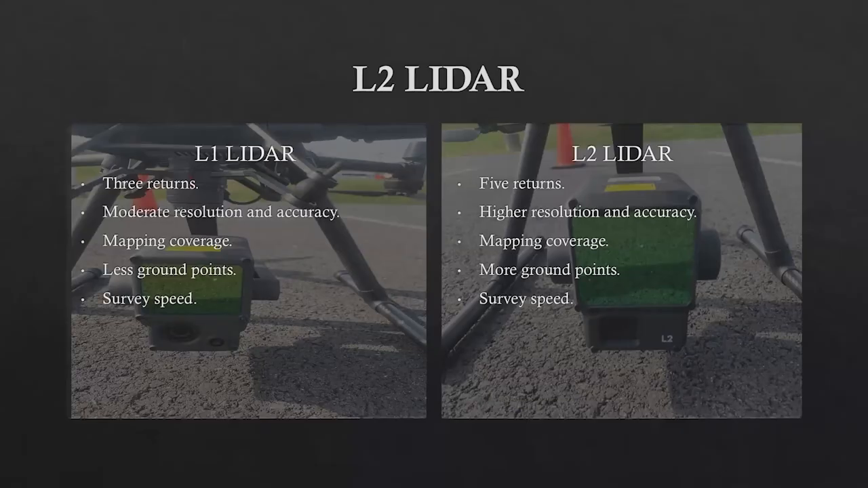L2 has the ability to capture and generate point clouds of up to 1.2 million points per second, compared with up to 48,000 points per second from L1. This gives you more points, which means that you're collecting more data.